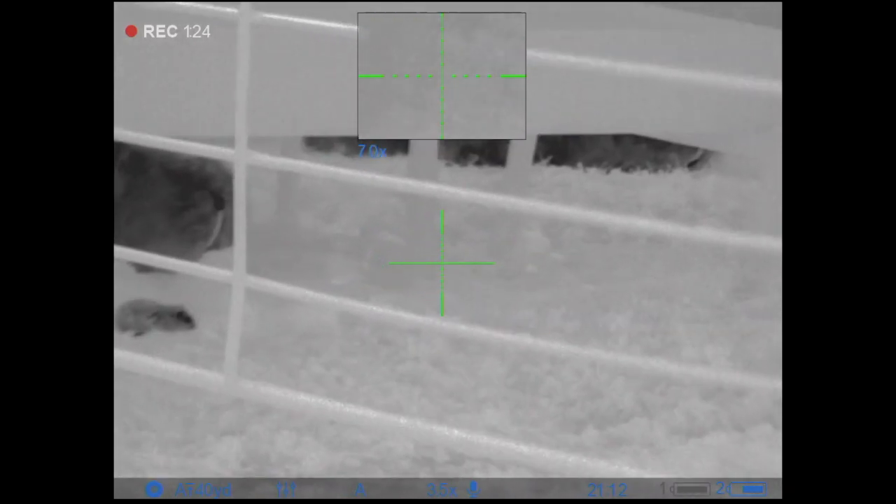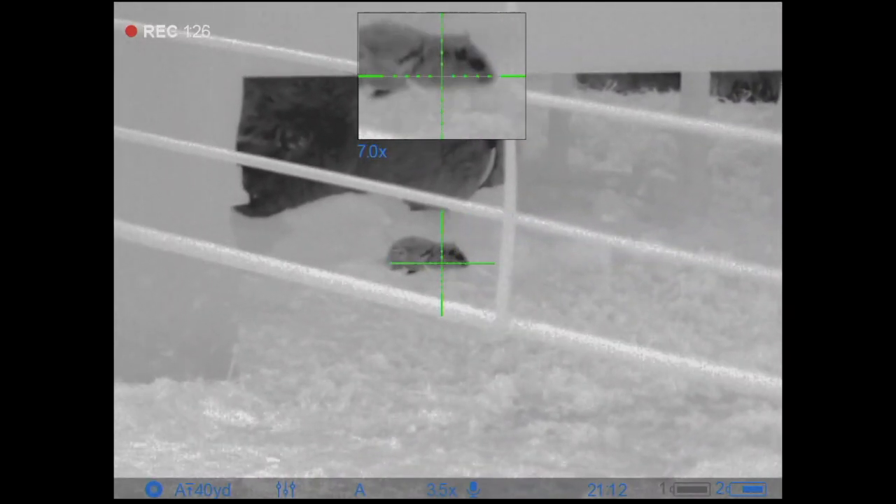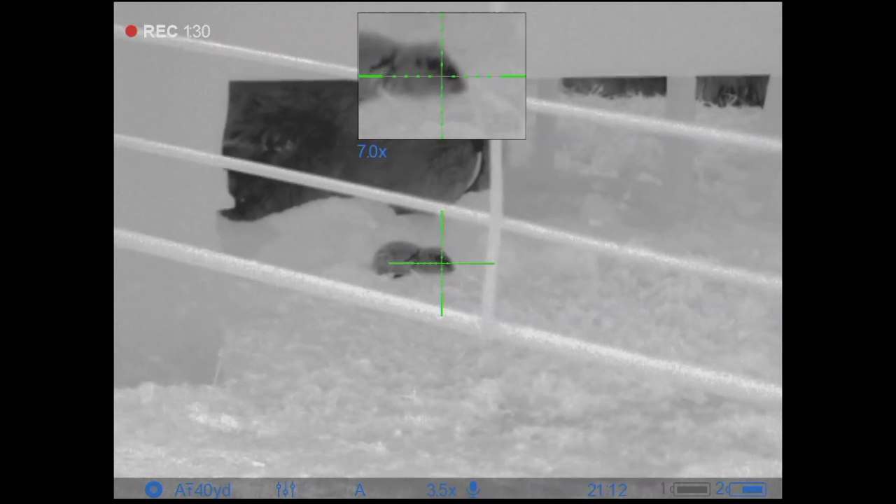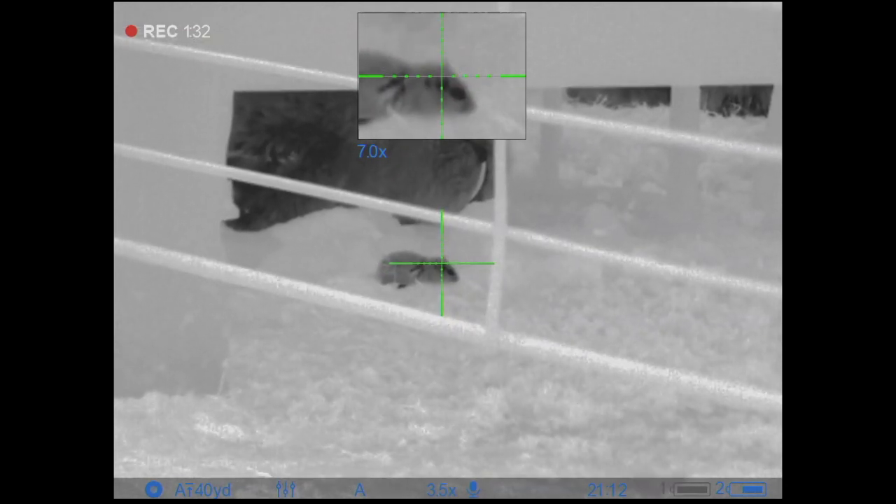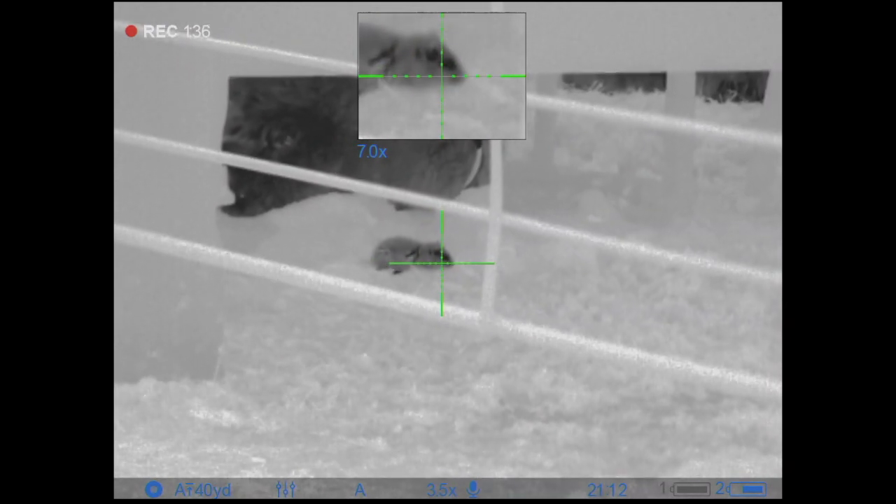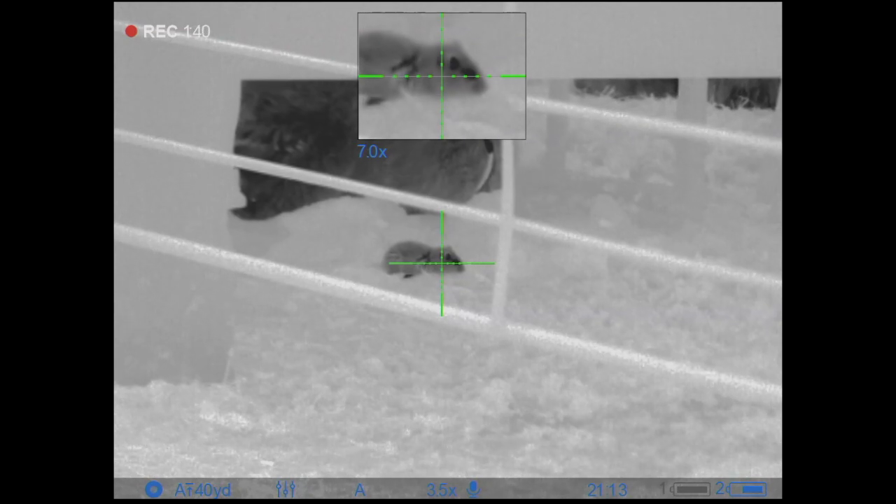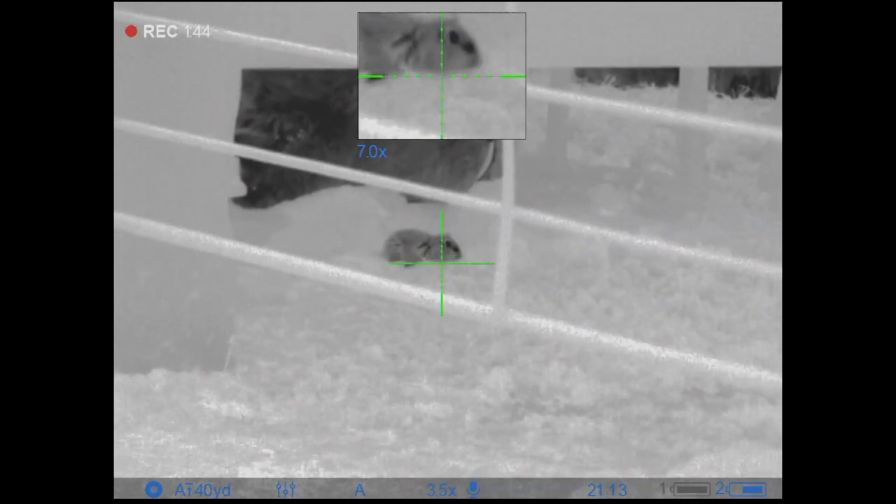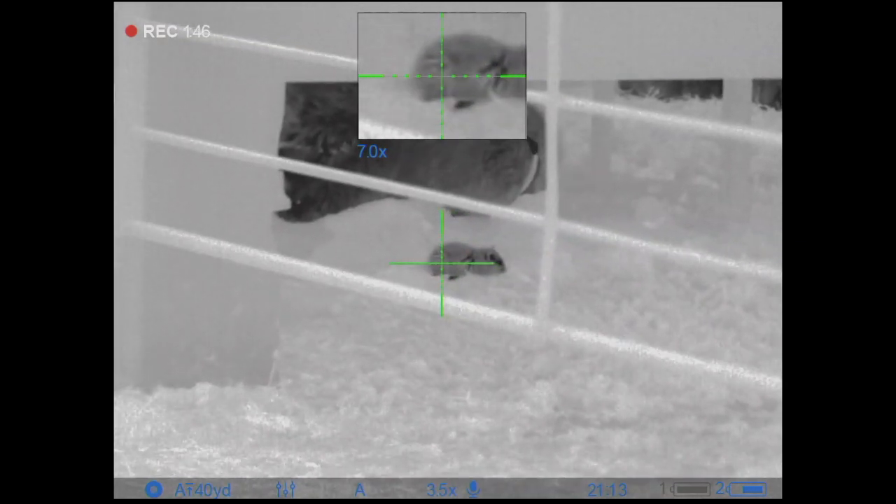We lose background contrast, but we gain target detail, which is what we want on a hunting rifle, especially a thermal. So Pulsar has to bring something in to show this, to expose the image correctly, control again, like I say, a quarry mode. Look at that detail now.